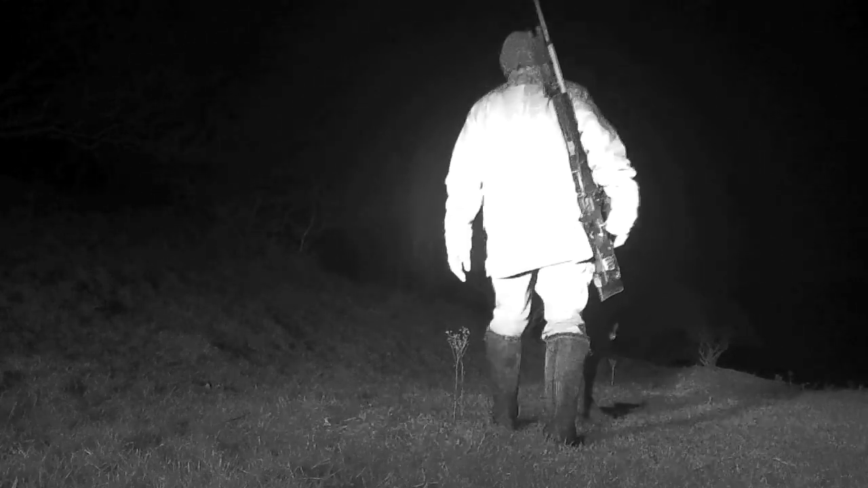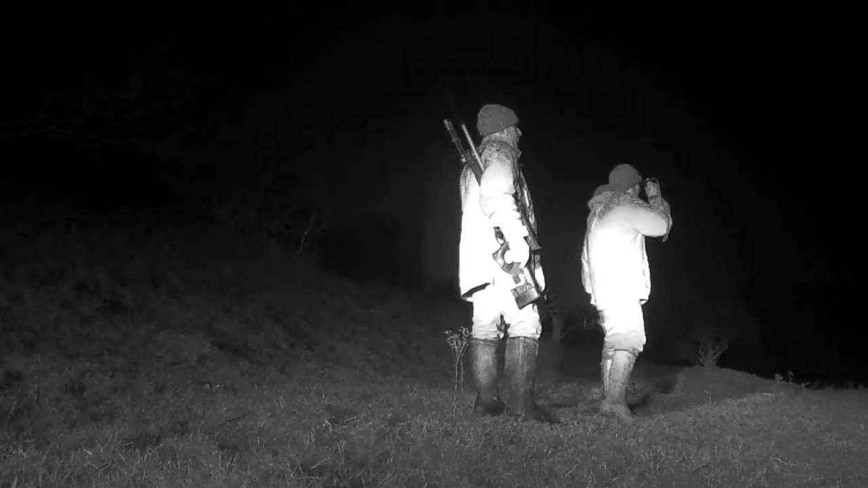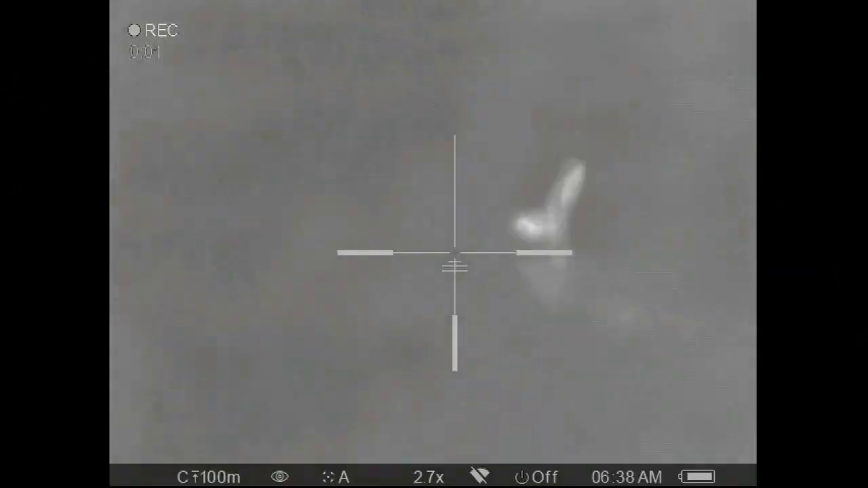Using thermal equipment that we've got tonight certainly gives us a big advantage, allowing us to see exactly what's going on around us without being seen ourselves. Not the only ones hunting this evening. A cheeky little mouse squeak brings this owl in for a closer look.